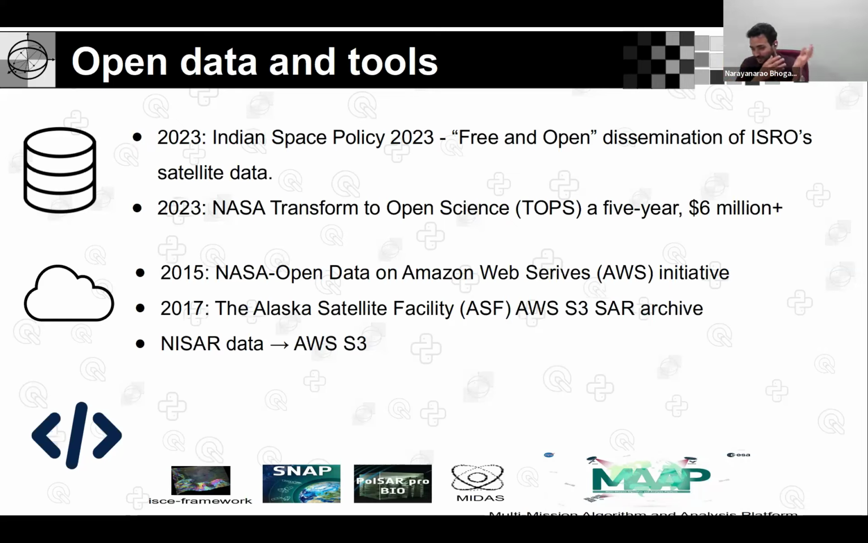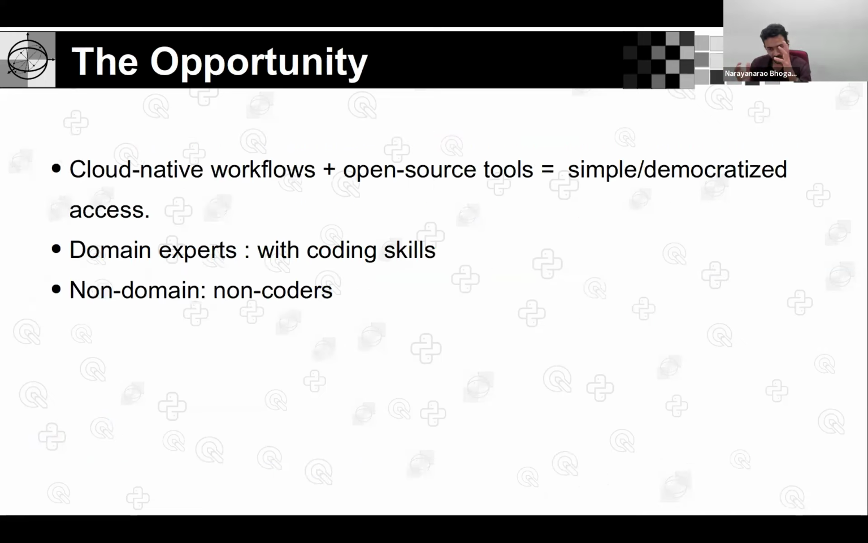ICE is a great tool, but there are no polarimetric options there. It's mostly focused on interferometric tools. So this is the current landscape of the open data, the size of the data, and the availability of the tools. So now we can actually see a huge opportunity here, the cloud era of it.